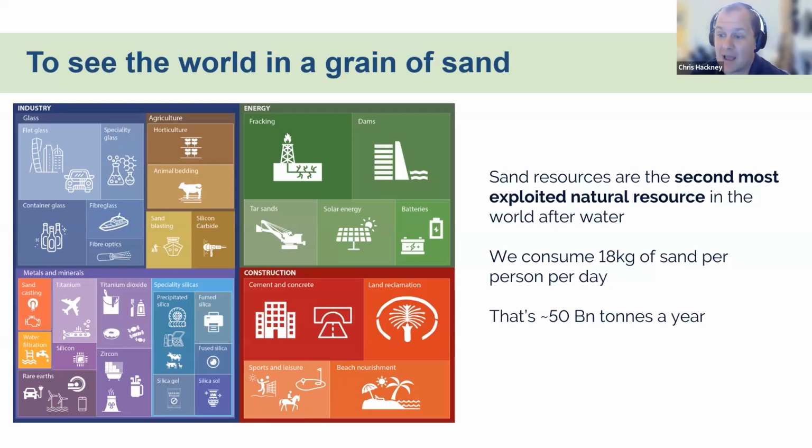Indeed, this conference couldn't happen without fiber optic cables and silica chips to power the computers and the networks that we're talking over. And so we cannot have the society that we know without sand. We extract about 50 billion tons of it a year. That's around 18 kilograms of sand per person every day on the planet.